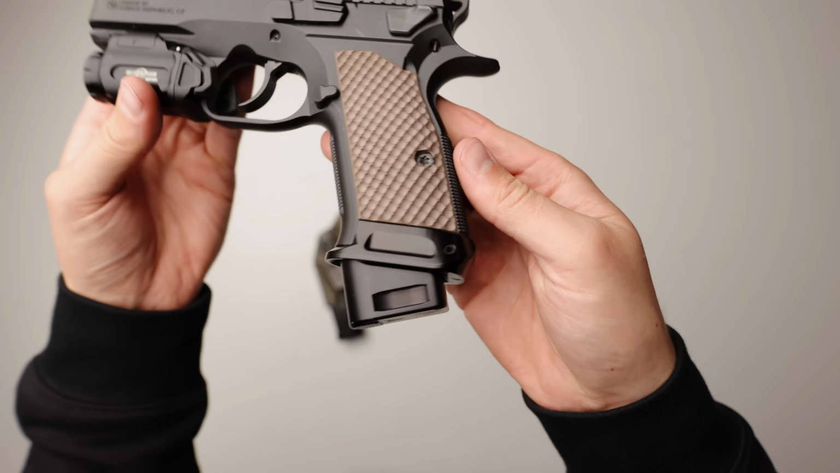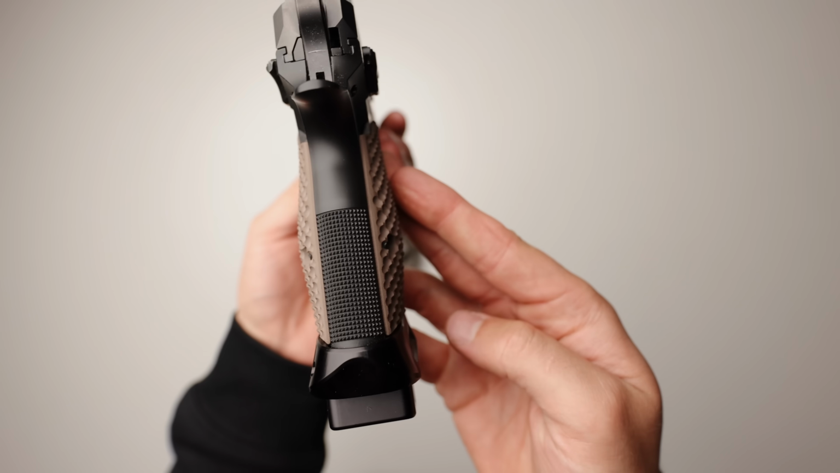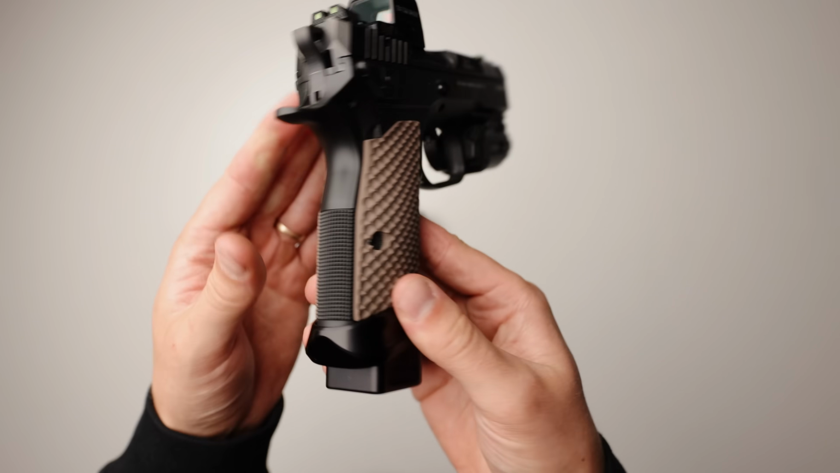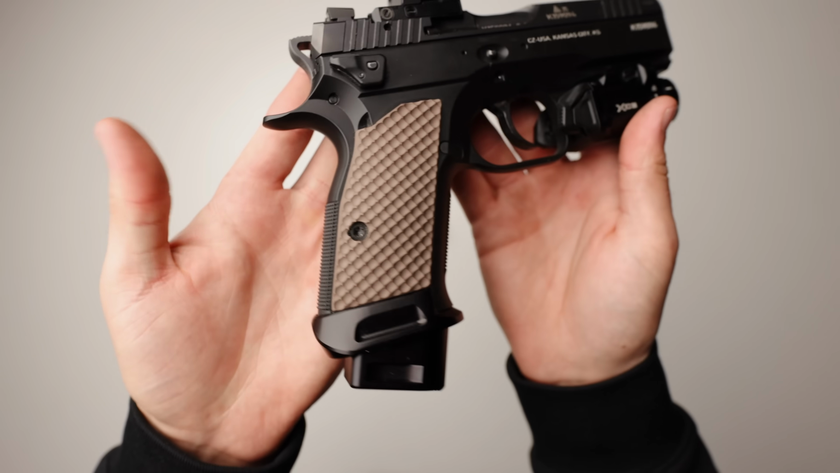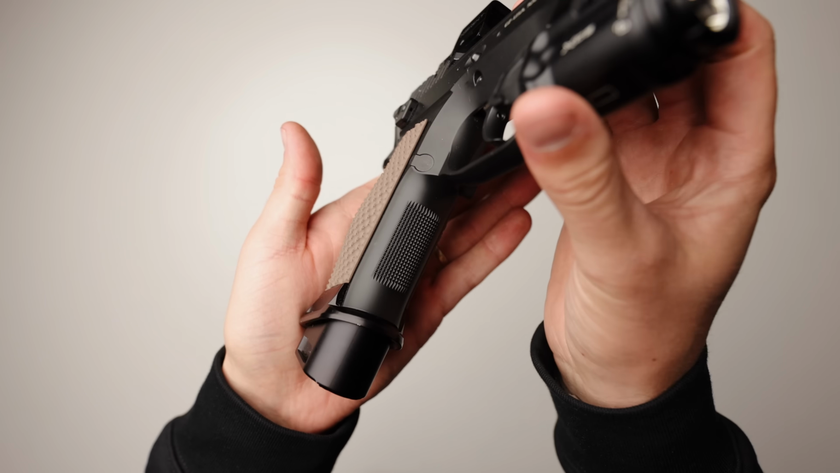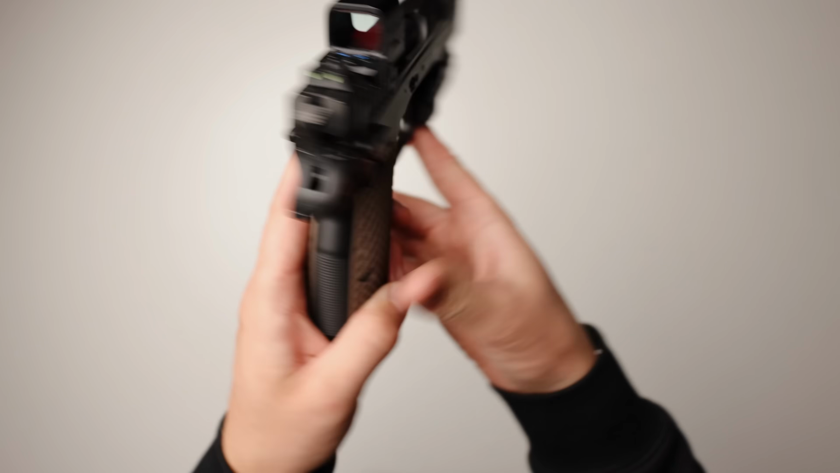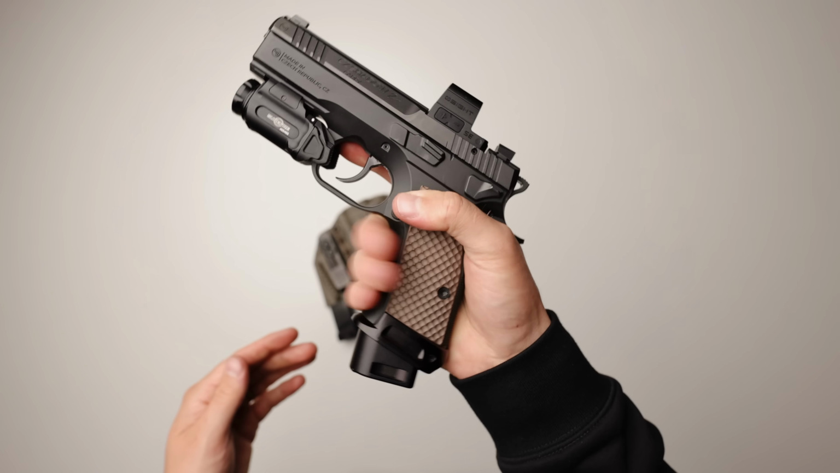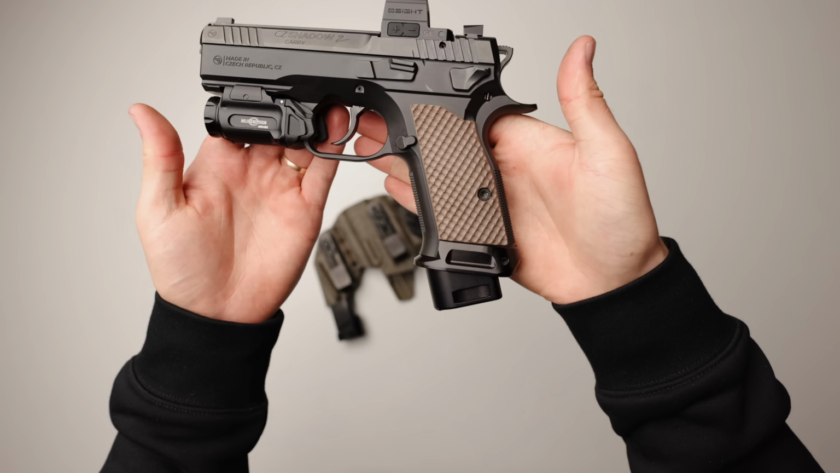Huge fan of these. I did also throw on the lock grip palm swell bogey grips and the flared entrance. Huge fan of the grip texture. It's fantastic. It is a little rough, so make sure you don't wear your favorite shirt, because there's a chance your shirt might get a little torn up if you're carrying it appendix style. But the grips feel really good in the hand. I absolutely think that these are worth it. And the flared entrance is great. No complaints at all with it.